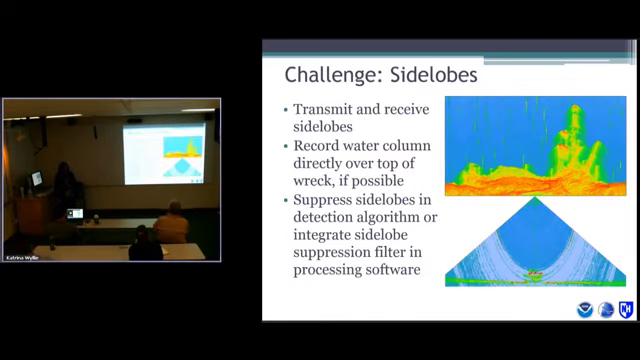So I've got 4 challenge slides. We've talked about all of those. I kind of cheated, and I put a challenge and the solution on each slide, or I tried to. We talked about side lobes. So there's transmit and receive side lobes. What you're looking at are the kind of like ghost images. It's the transmit side lobe, so you kind of see it coming before it's there.